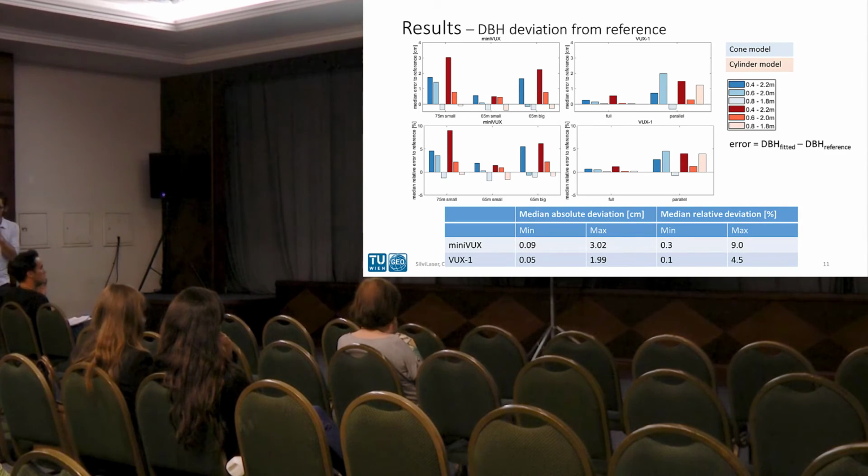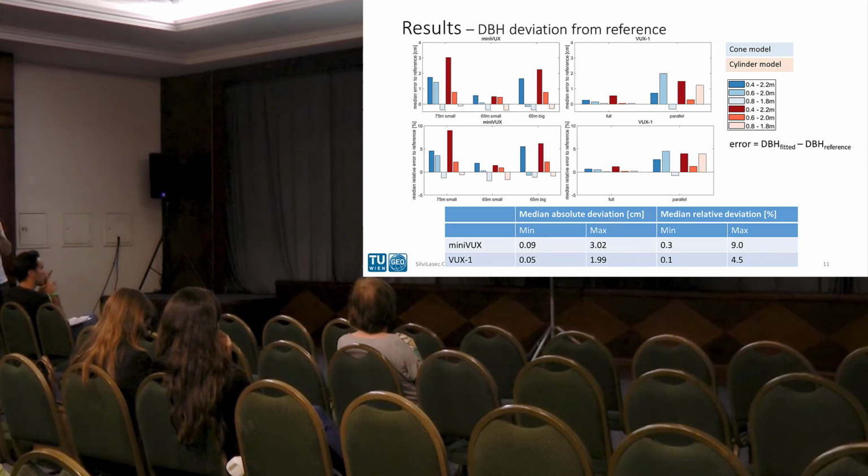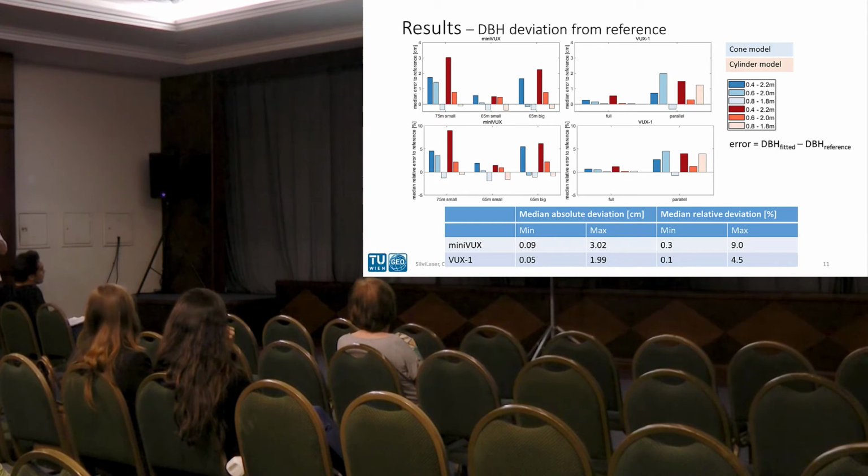Now, concerning results about DBH estimation and its error, plots are quite similar to the slide before. Again, groups for the datasets, and then cone fitting and cylinder fitting, and different vertical extents of the point cloud slices. However, when it comes to estimating the DBH, results are much better for the VUX-1 dataset, especially when using the full dataset.